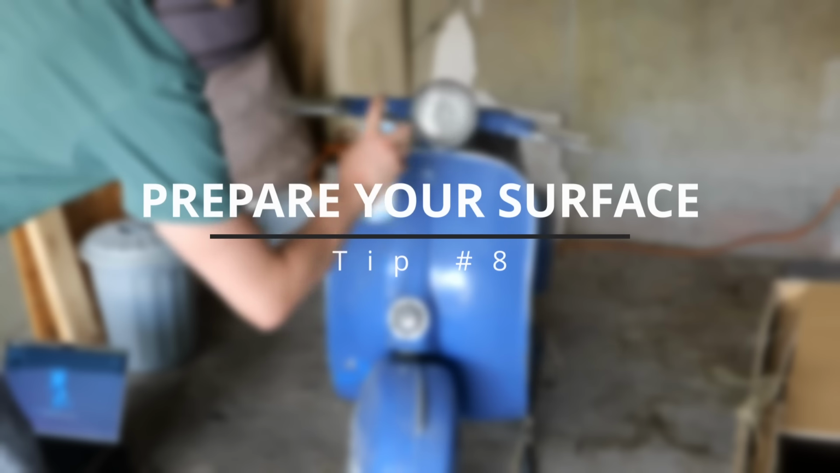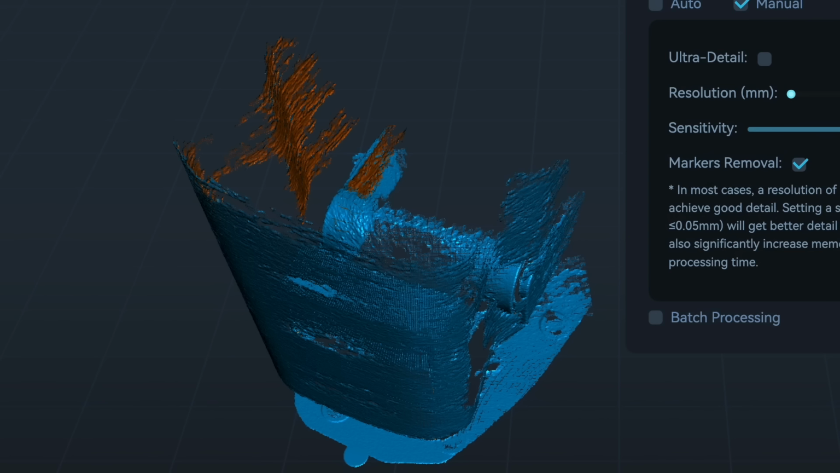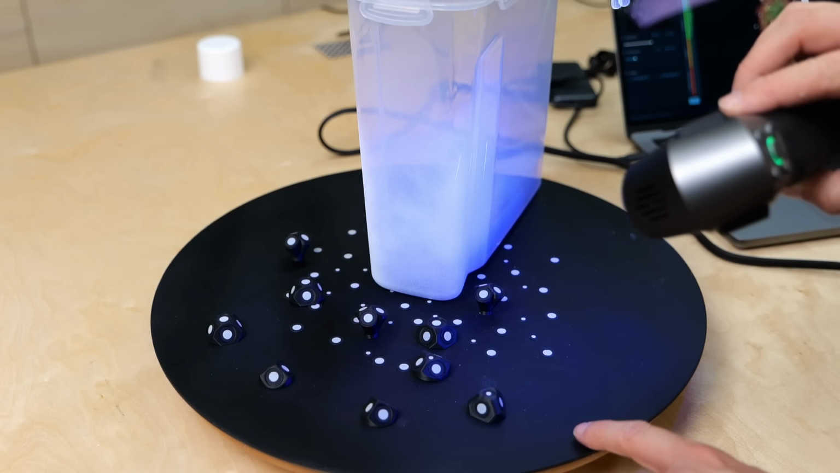Tip number 9. Prepare your surface. You might have noticed that one of the things I find the most amazing about the Raptor in laser mode is that you can scan even shiny surfaces without any preparation. One of the chapters I wanted to put into here was surface preparation with scanning spray. But is this now obsolete? Yes and no. Yes, because you can scan most things without any surface preparation, even this transparent container. But in most cases you will get even better results if you prepare your surfaces.